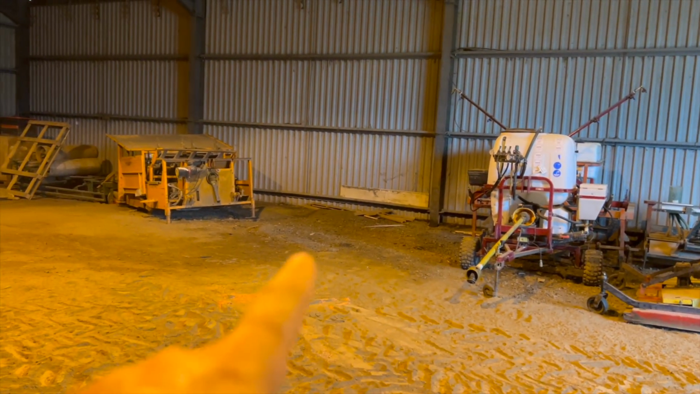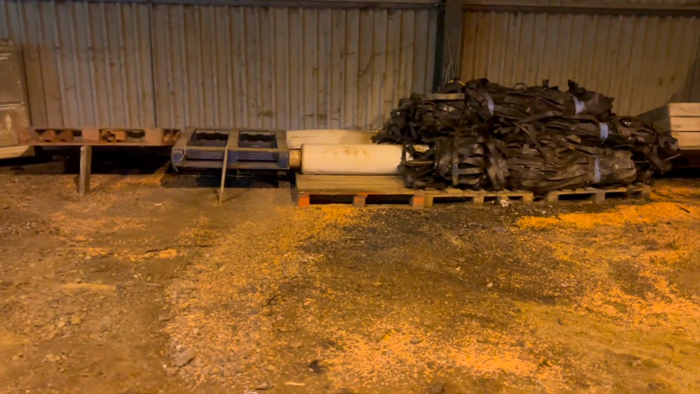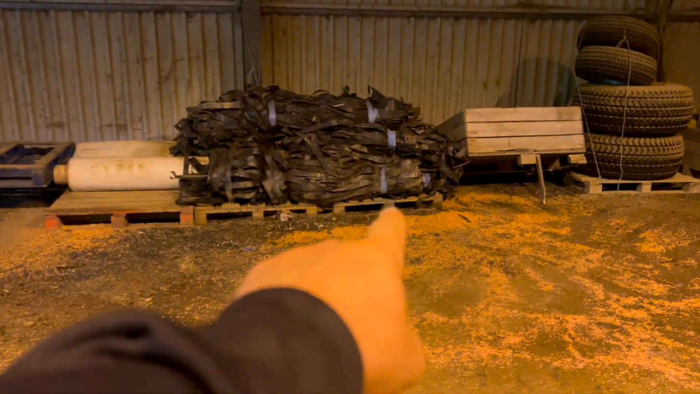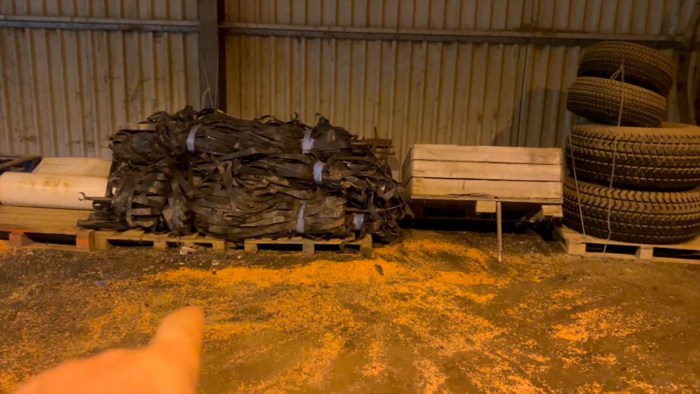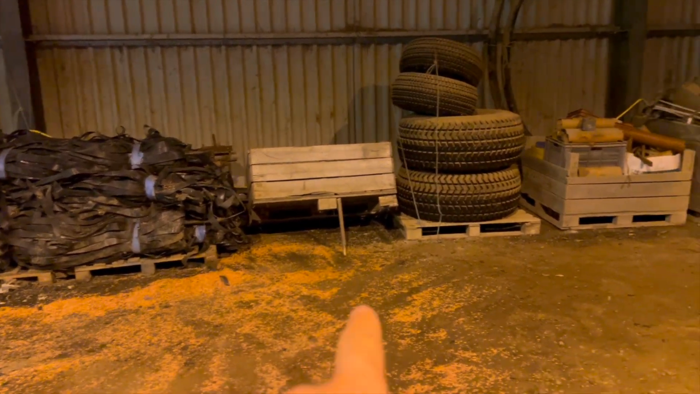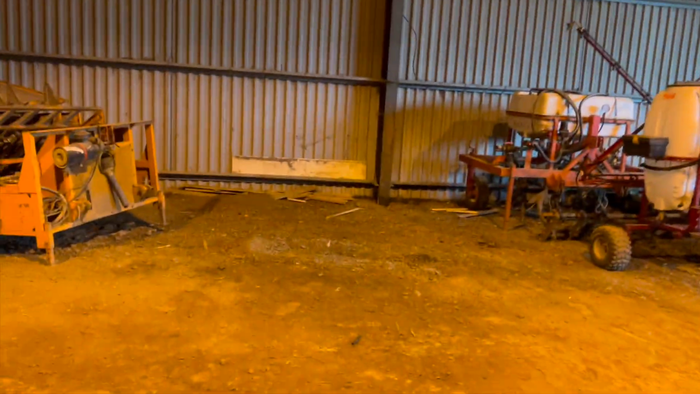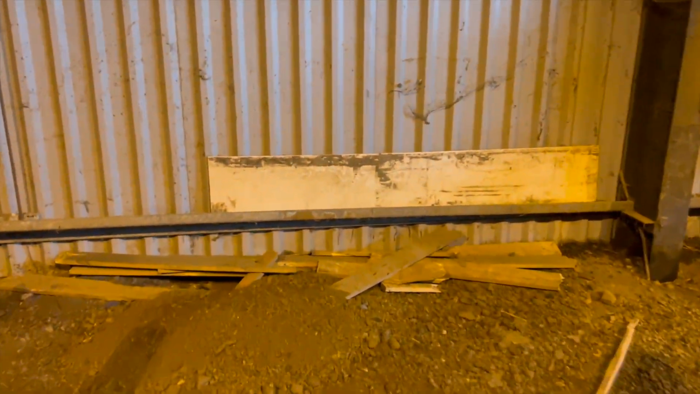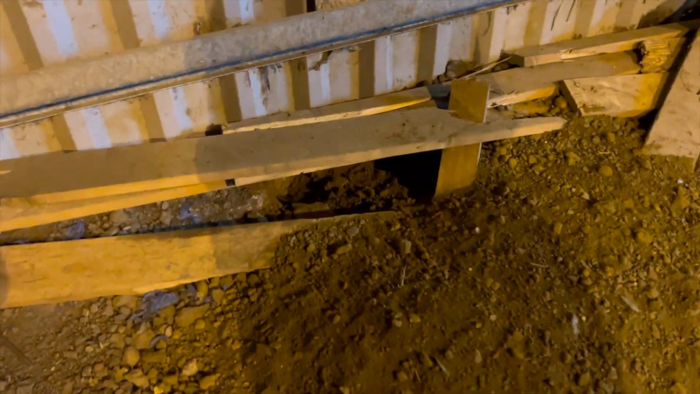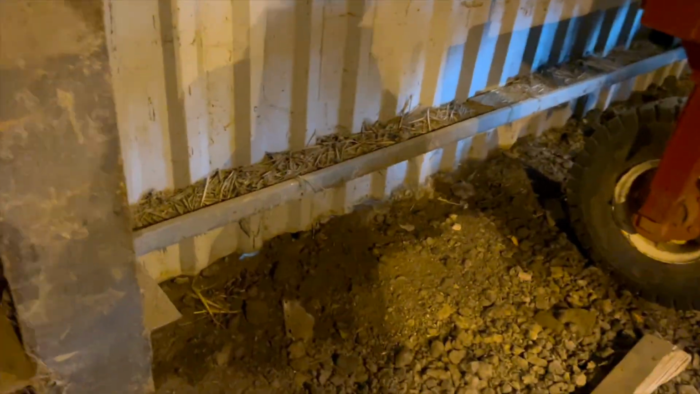So I've left it like this. Plenty of room to sit over here, although to be fair there is several rat holes where that bit of wood is. And I've propped up a couple of pallets. I've actually seen them down here already. So I've moved all that stuff up so we can see underneath them pallets, and I've propped this box up as well. So you can sit back here against this wall. You can see here where they've dug out. All along here, fairly fresh as well.